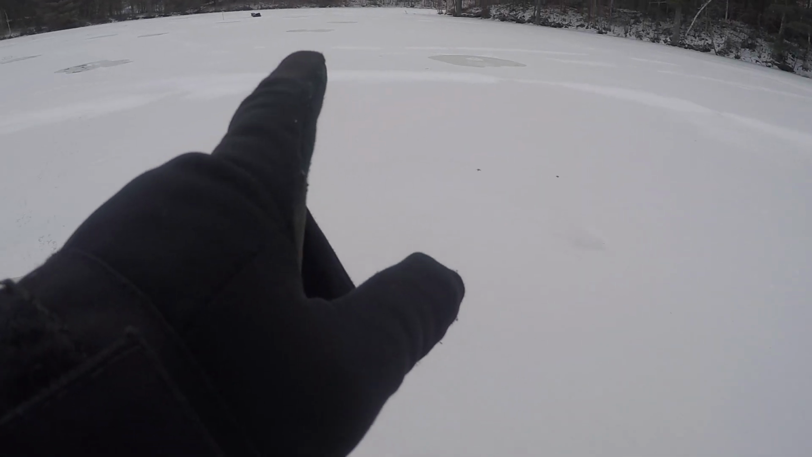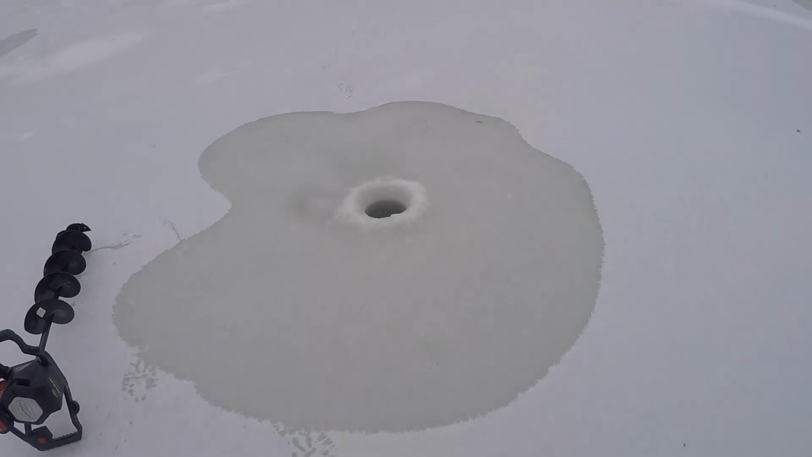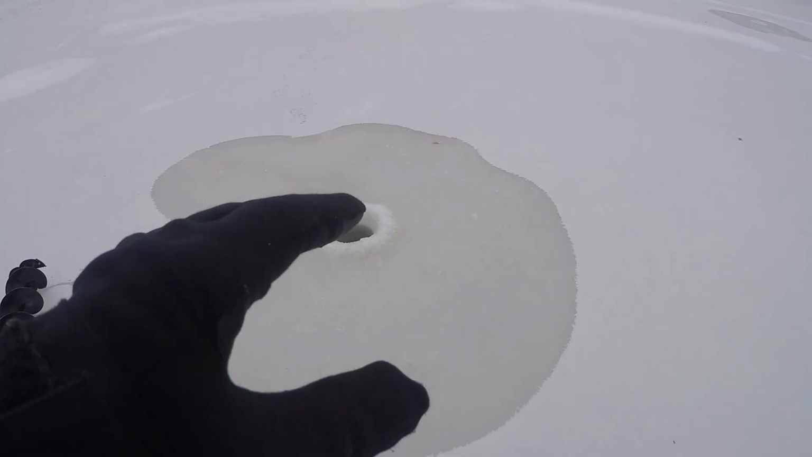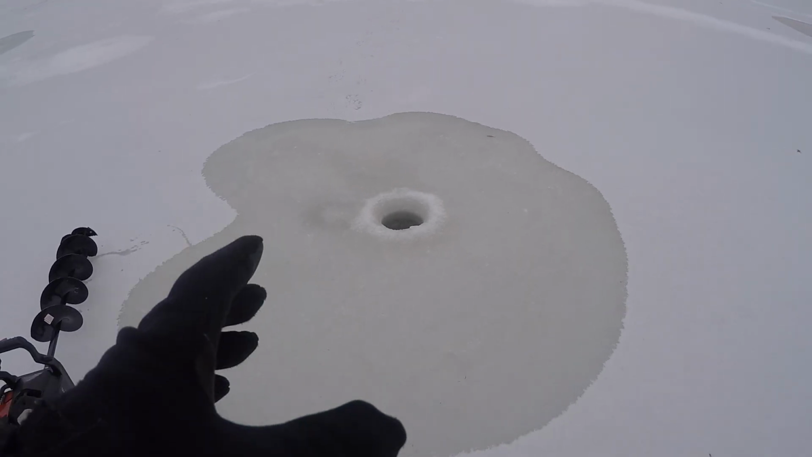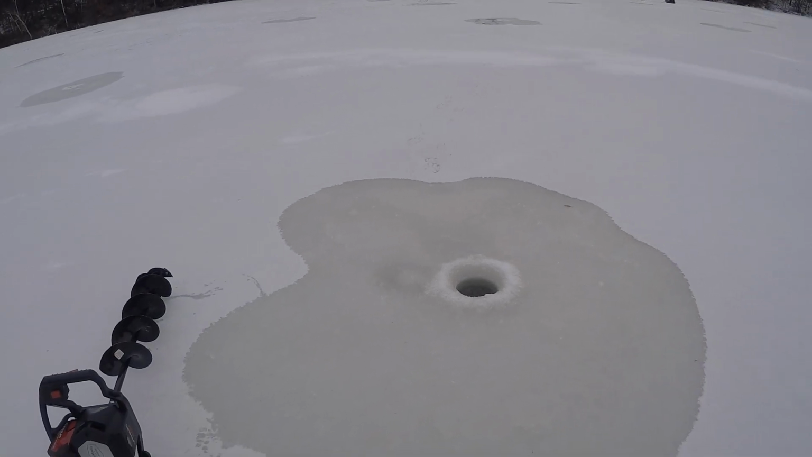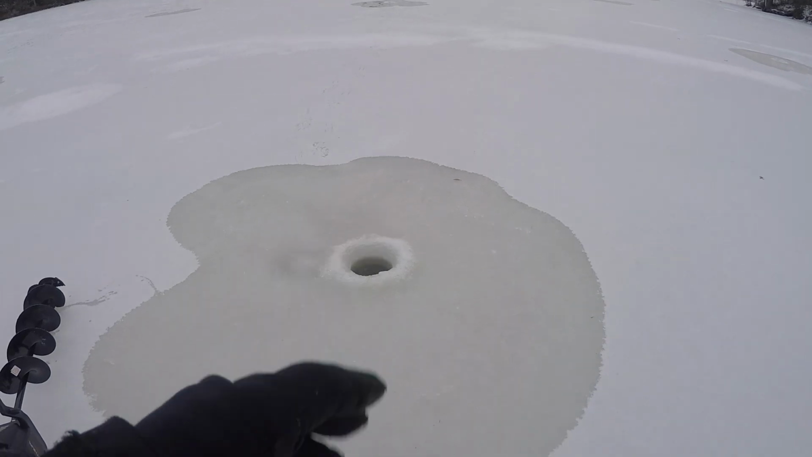Okay, so you guys just saw it. I probably didn't put them all in there, but 1, 2, 3, 4, 5, 6, 7, 8, 9, 10, 11, 12, 13, 14, 15 holes. So it's still early in the day. Get all my hole drilling out of the way right away. Trout are skittish, and I should be able to figure out where they're at pretty soon. So keep your fingers crossed for me. It's a good day.